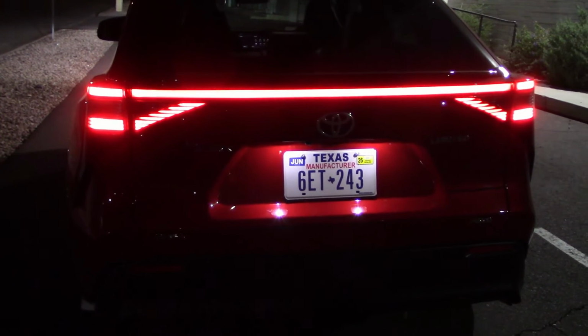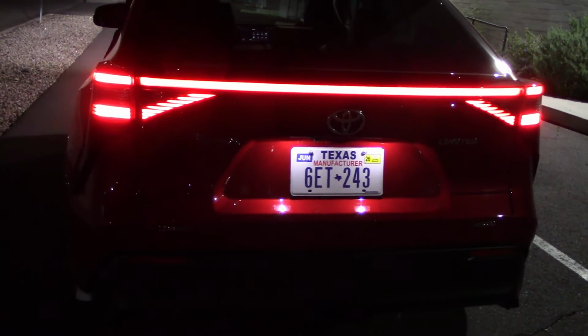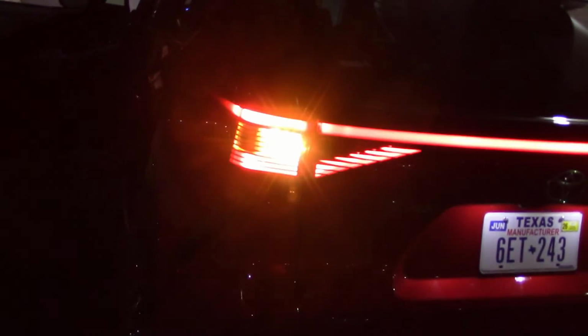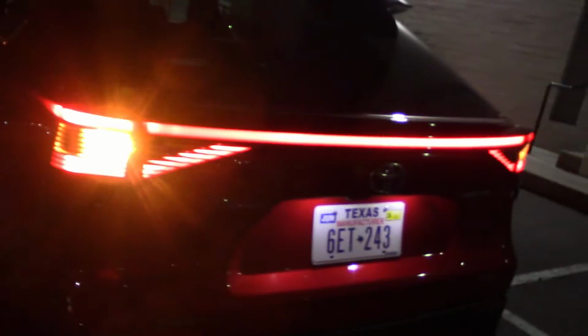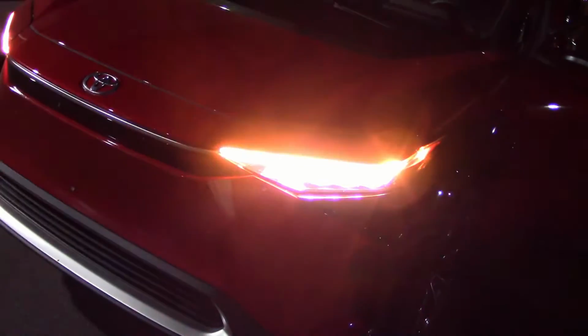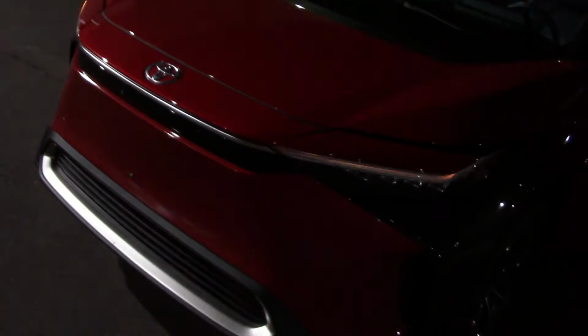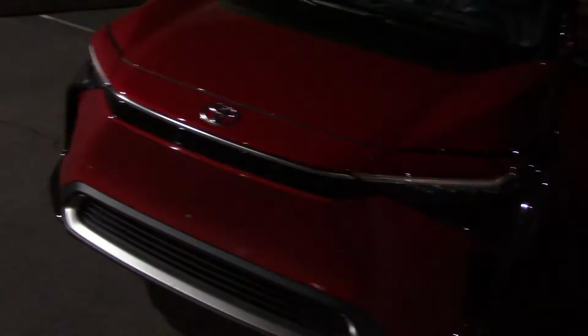Here's what the rear looks like. Nice taillights, very bright, easy to see. And here's what the emergency flashes look like. The front looked pretty bright, but being drowned out by the headlights at the moment. That's better. Small but bright enough. And on the rocker panels, we have the bZ4X emblem, reminding you what you're driving.